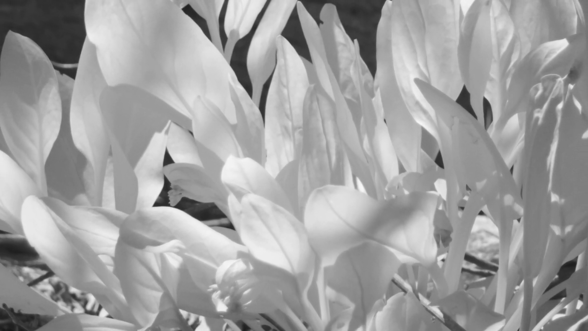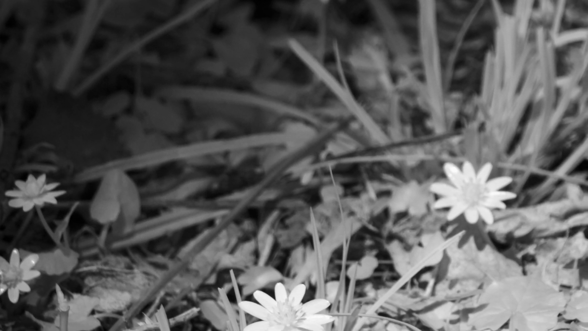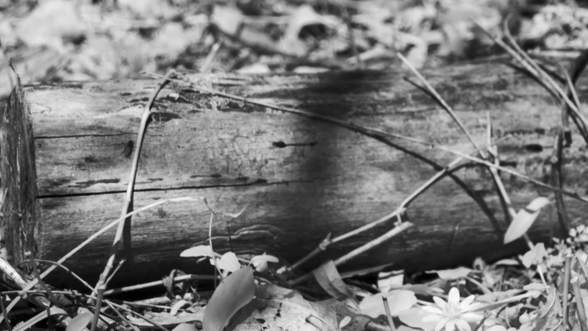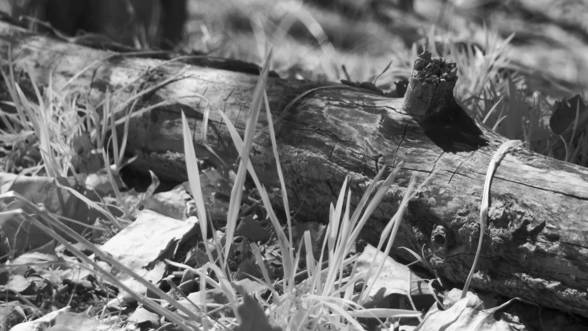The settings that I look for, the compositions that I frame up, I look to reflect that quietness and stillness in nature. And in that way, I tell a story about life going on, undisturbed.